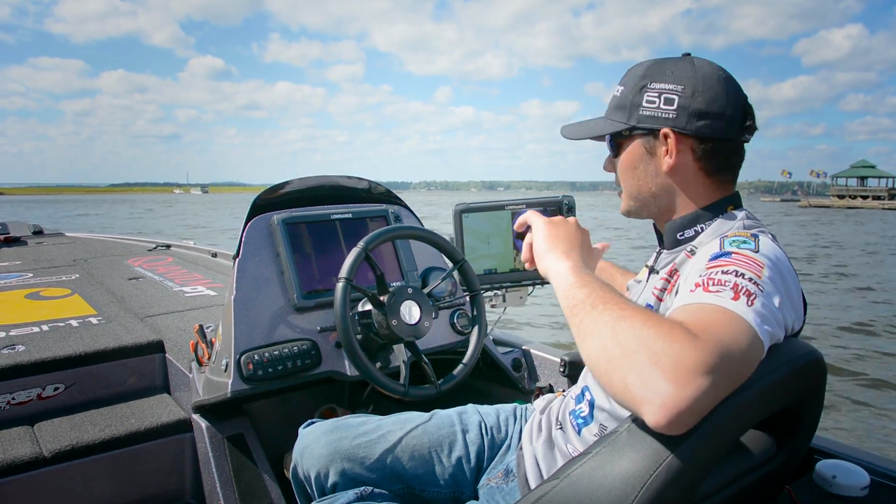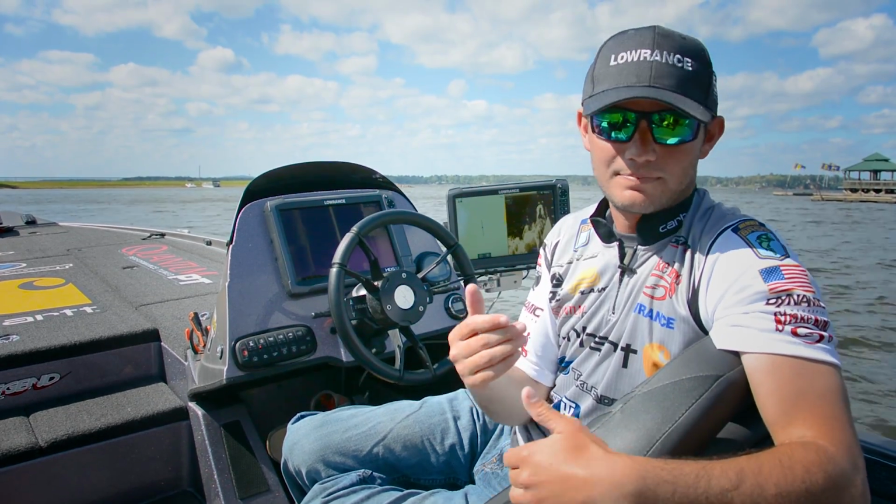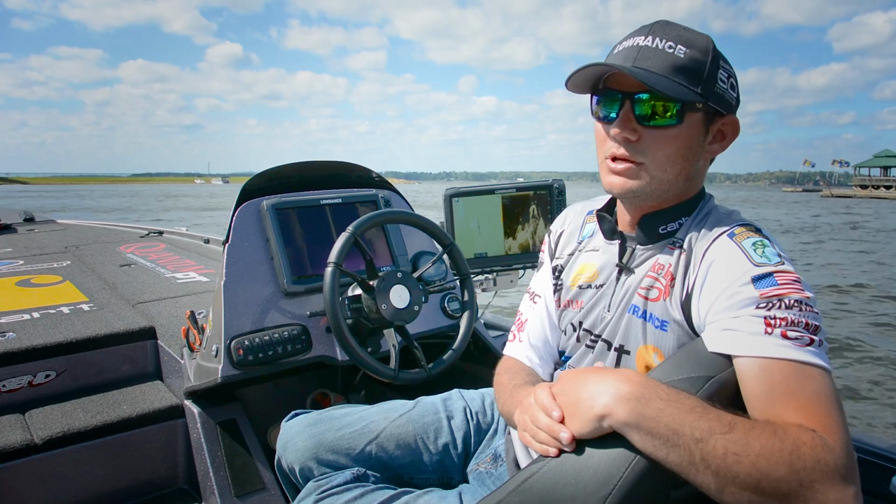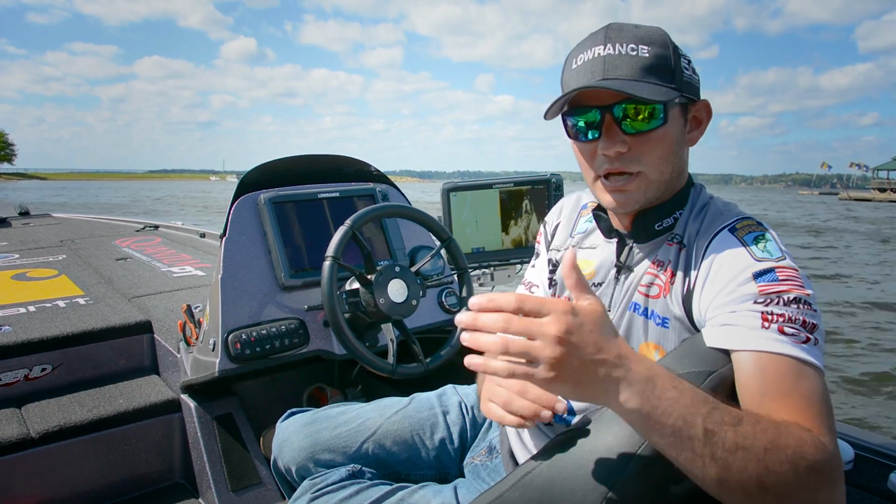I count the number of fish on my down scan and see, oh, there's 2 or 3 or 4 fish on this spot, and you can tell how big they are. So that's the small things that I do that make a big difference, and it'll save you a lot of time and it'll help you catch more fish.